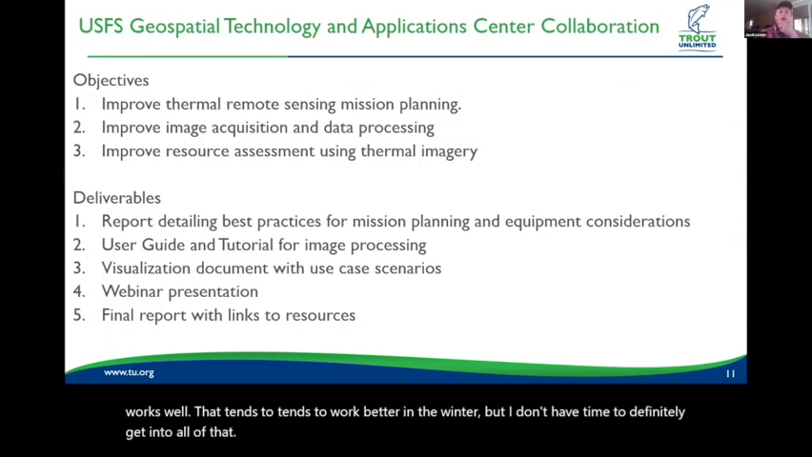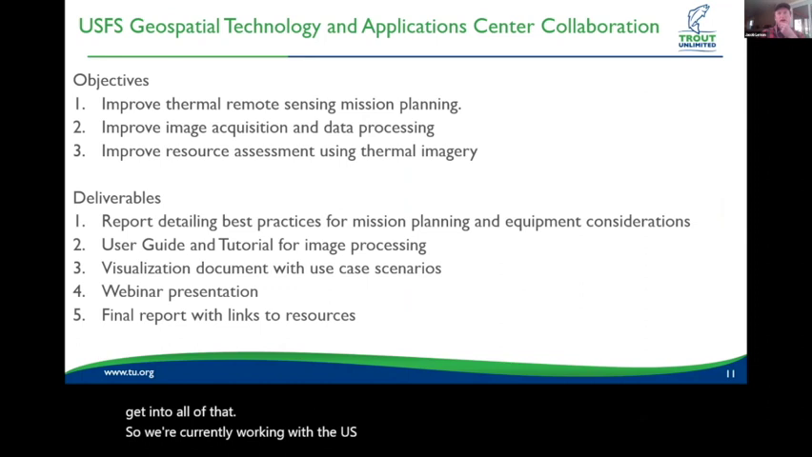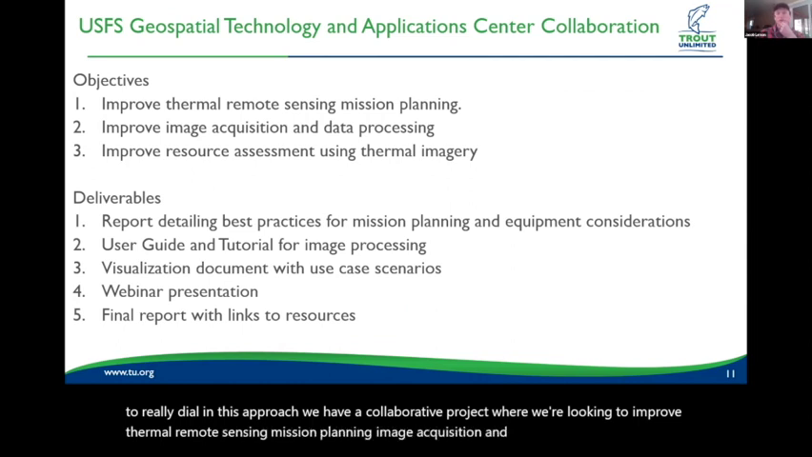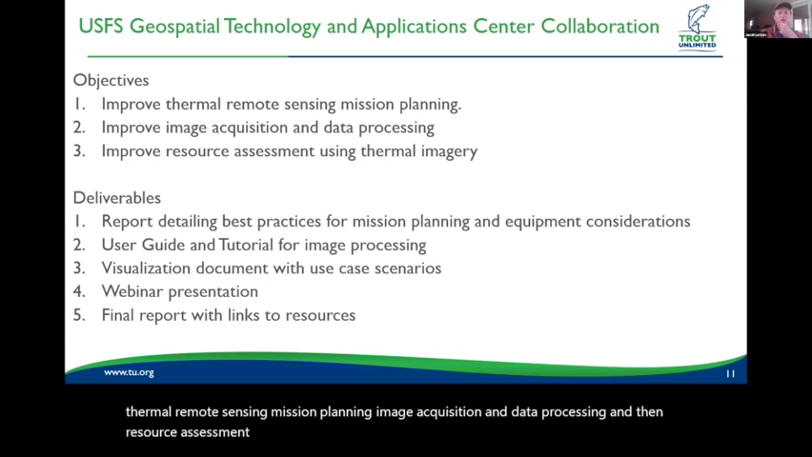So we're currently working with the U.S. Forest Geospatial Technology and Applications Center to really dial in this approach. We have a collaborative project where we're looking to improve thermal remote sensing mission planning, image acquisition and data processing, and then resource assessment using thermal imagery. This partnership started just a few months ago, actually.